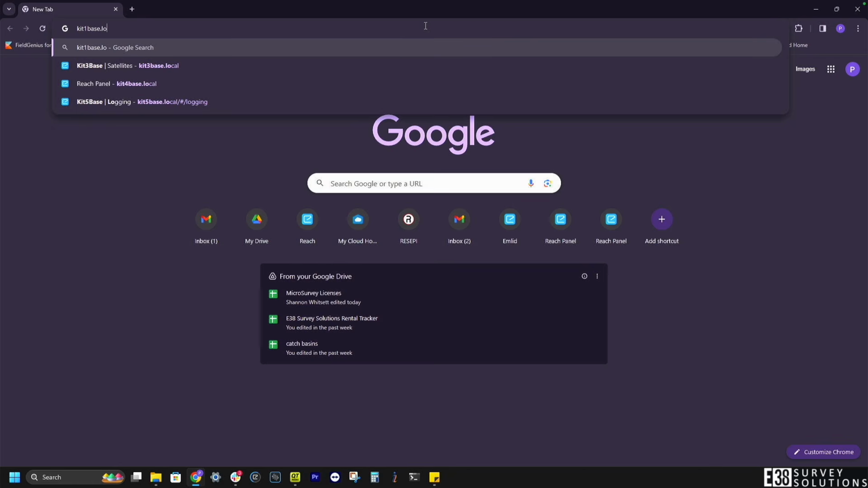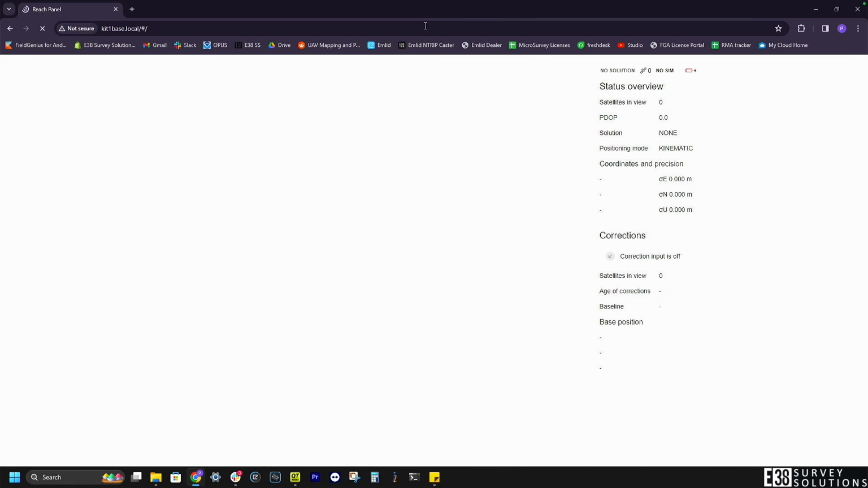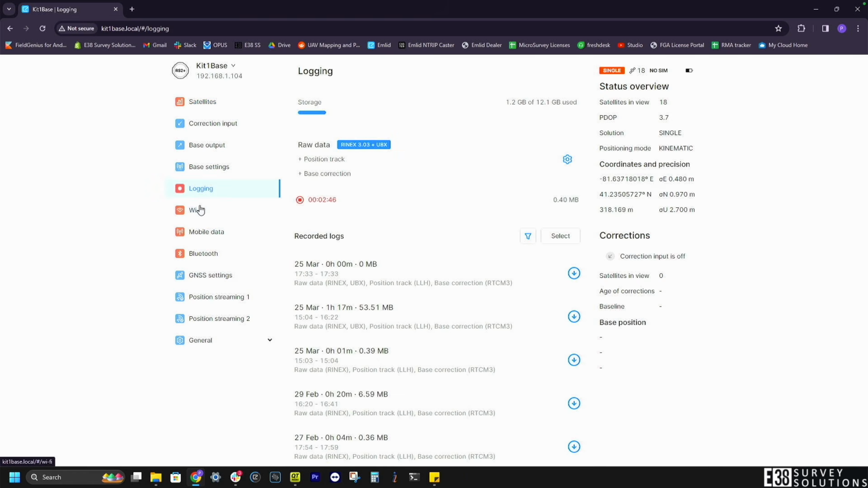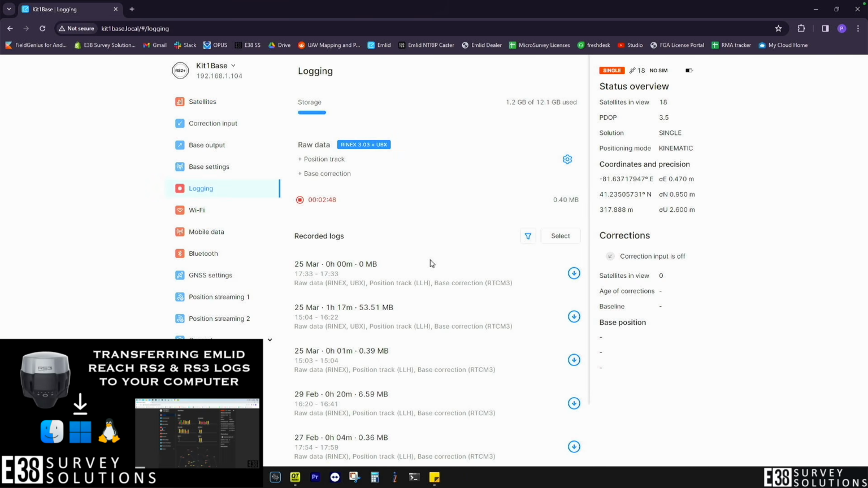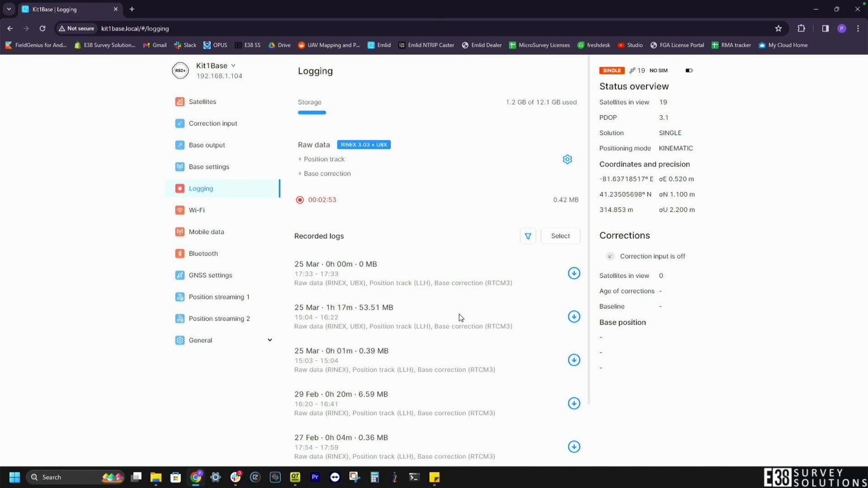Since my RS2 Plus has the office Wi-Fi saved, it will automatically connect to it on boot, and I can access it through a web browser to download the log file. A full tutorial on downloading logs is linked in the description. While that downloads, I'll remove the micro SD card from the L2 payload and connect that to my PC.